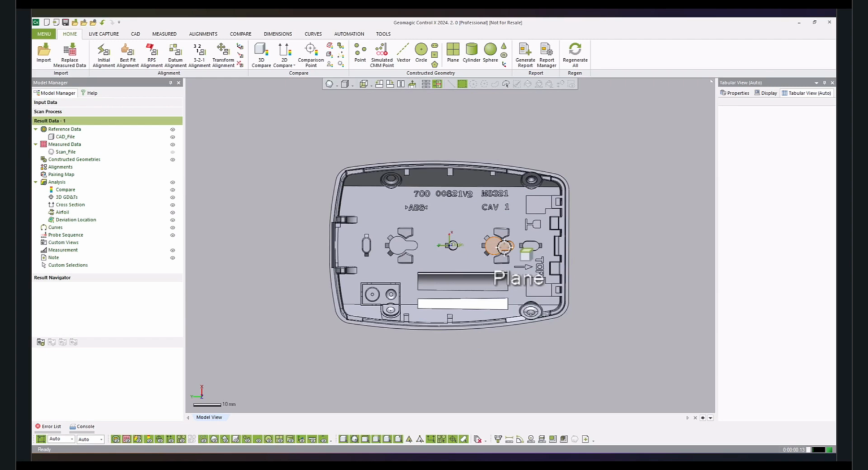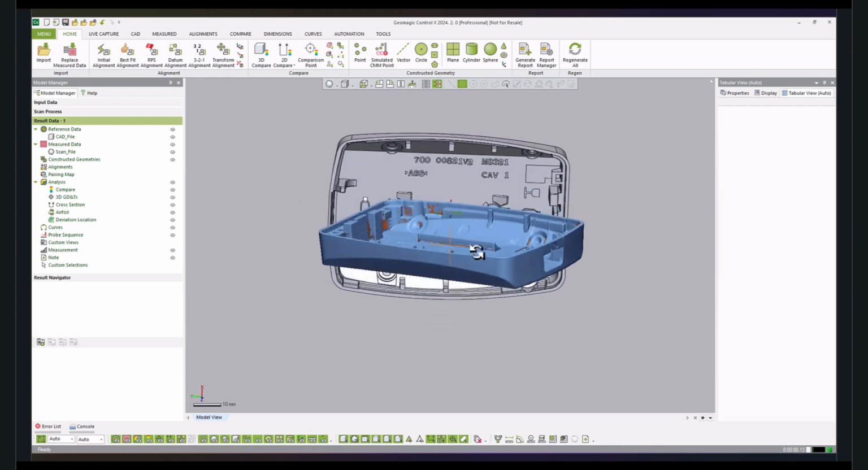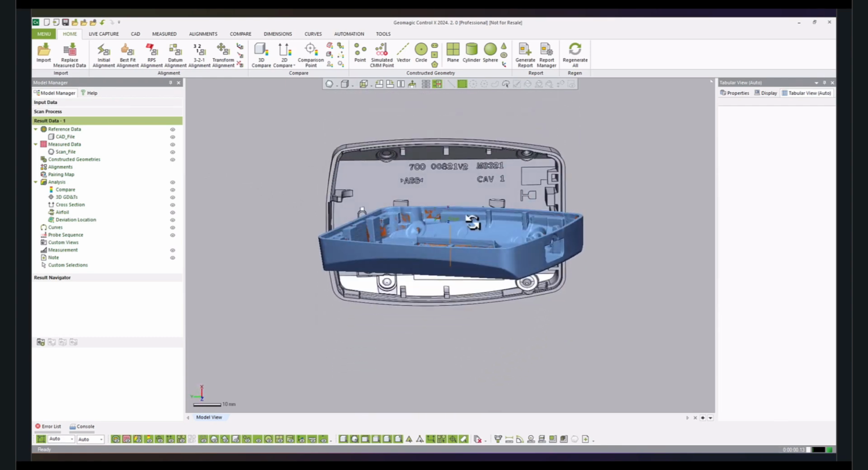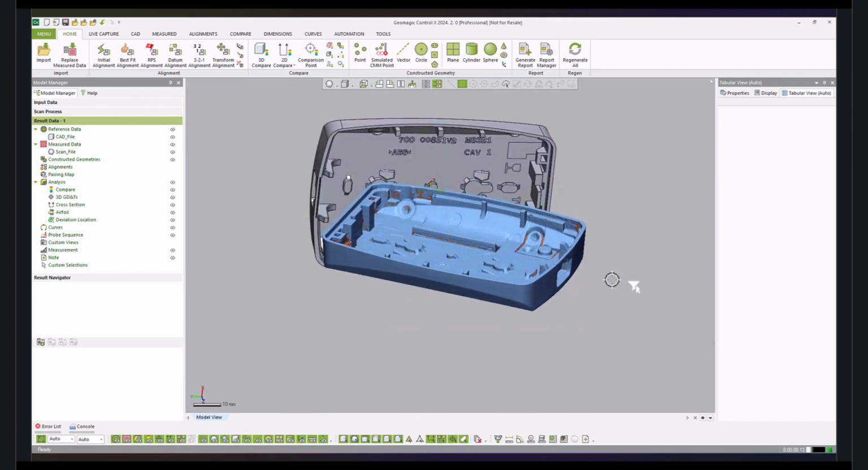And I have also procured the scan data in advance and have imported the scan data within Geomagic Control X. So I'm showing it now. The scan data is the part in blue. Since Control X works with almost all different CAD and scan file formats, it's very easy to work with different CAD tools and a variety of scanner packages with Control X.